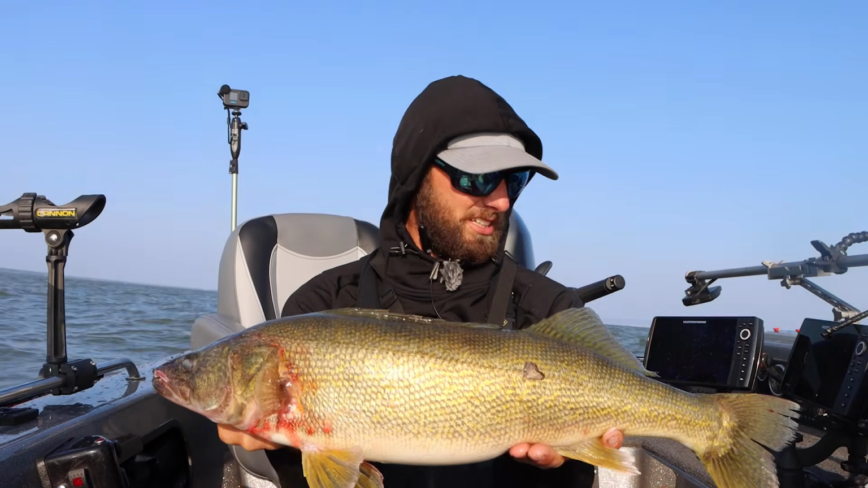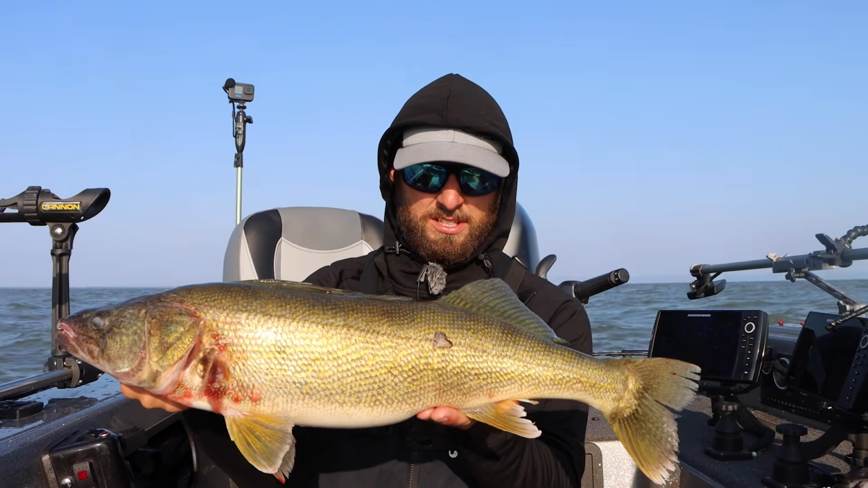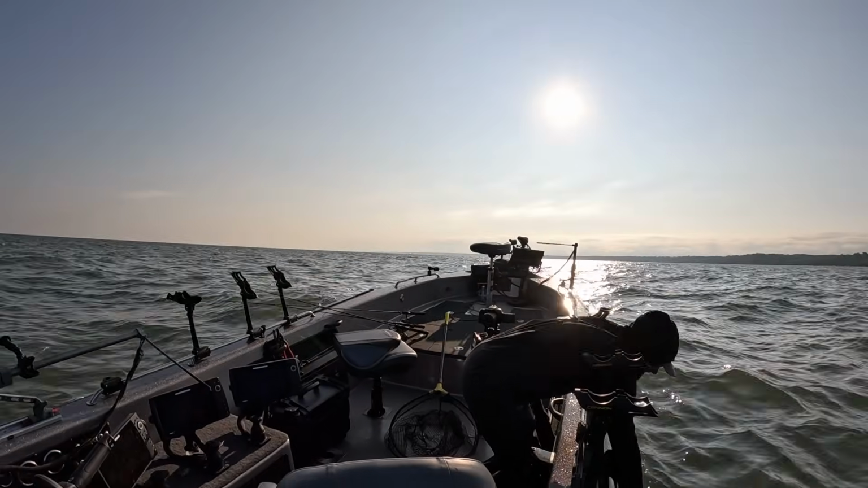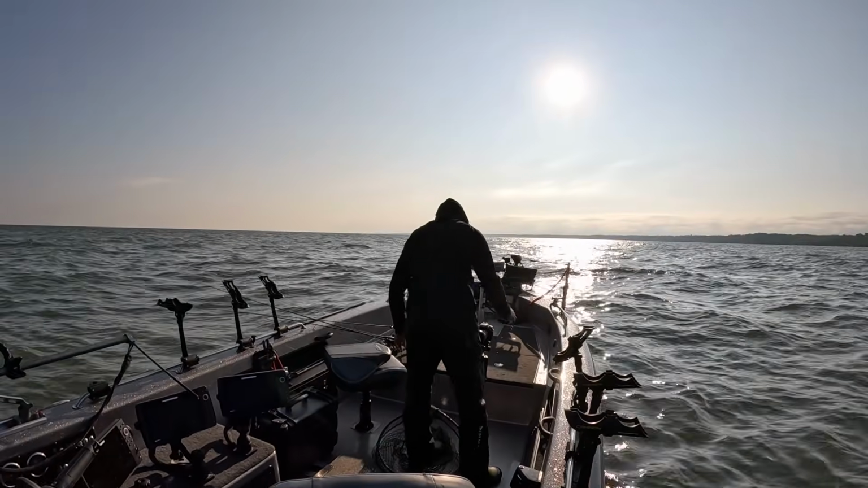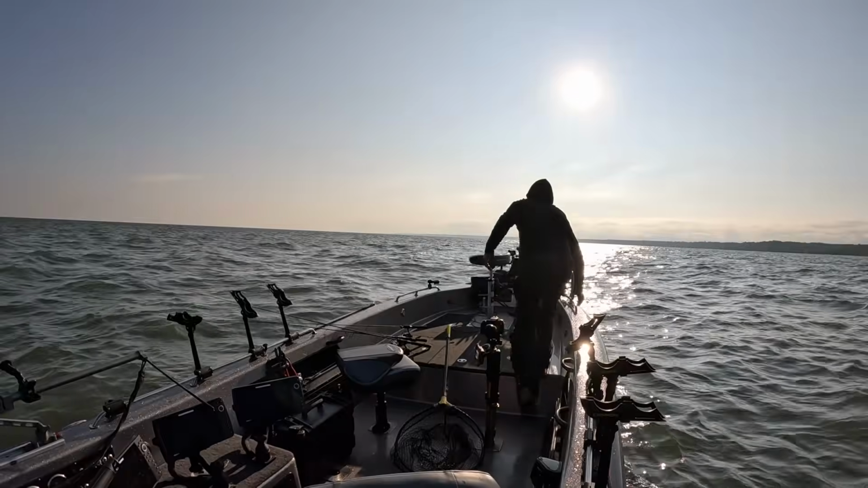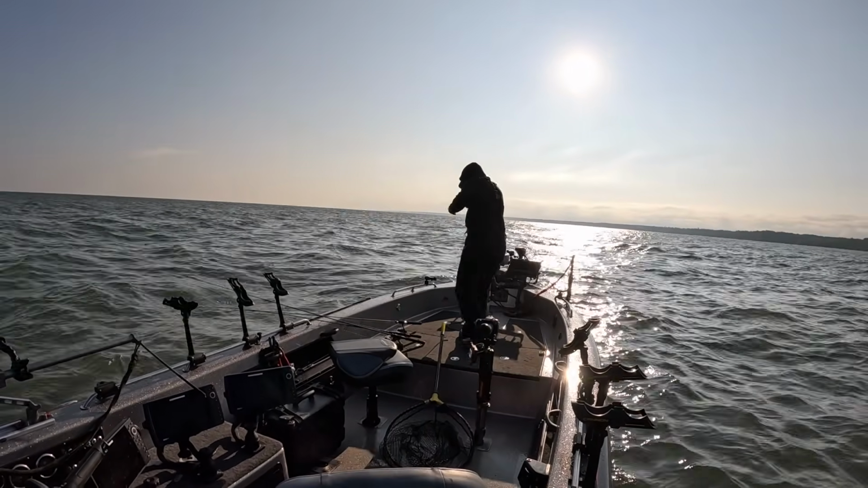You don't hear a whole lot about Lake Superior walleyes, but it does have some good fishing when you get out of some of that deep, clear trout water. Let's let her go. There she goes, back down. I love it, man. That was as cool as it gets. Let's do it again, though. I'm not yet satisfied. That scratched the itch nicely, but I think we can do more damage.